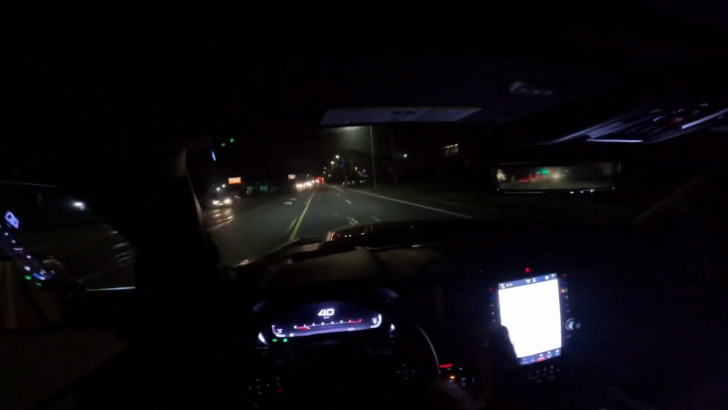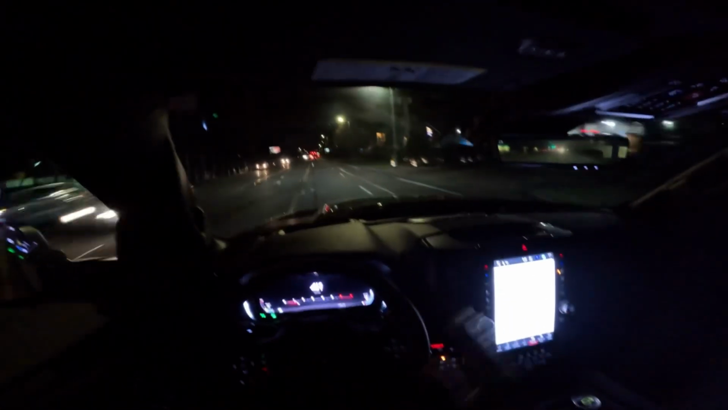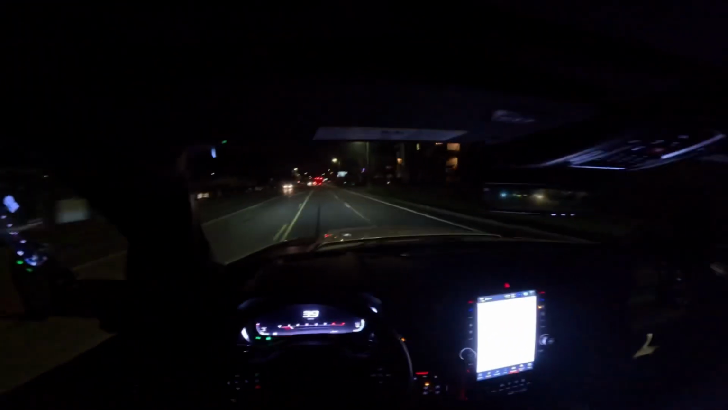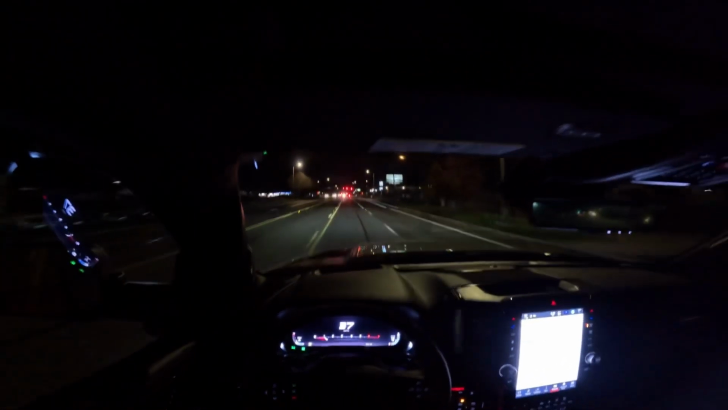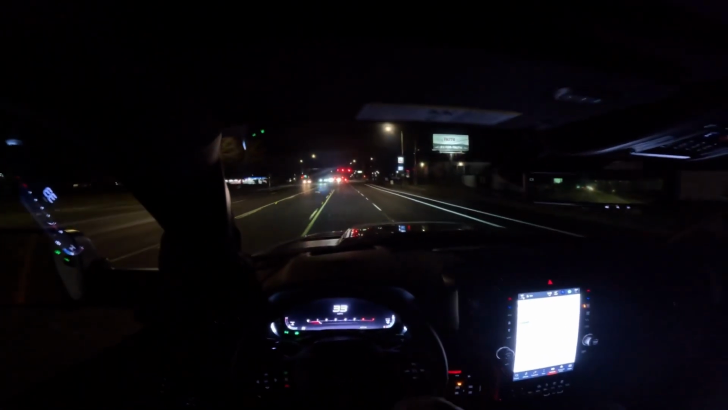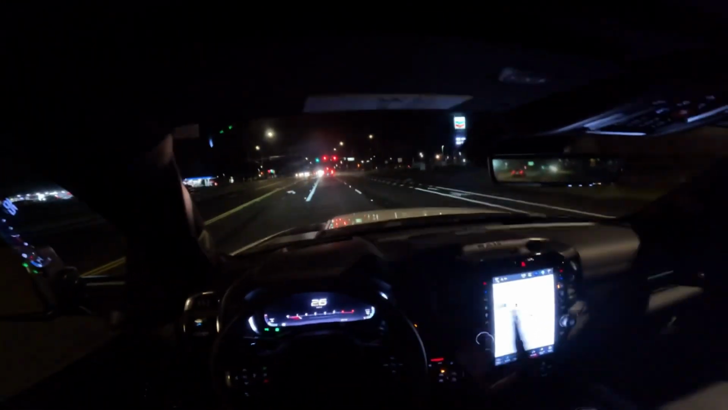Okay, this is one thing, and I'm gonna try to keep it real. The T-Rex is not a sports car in any way. It's a full-size pickup truck that's off-road focused, but at the same time, because of that supercharged V8, it has a sports car-like 0 to 60 of about 3.9 seconds. If you use launch control, you can even get 3.7 seconds.